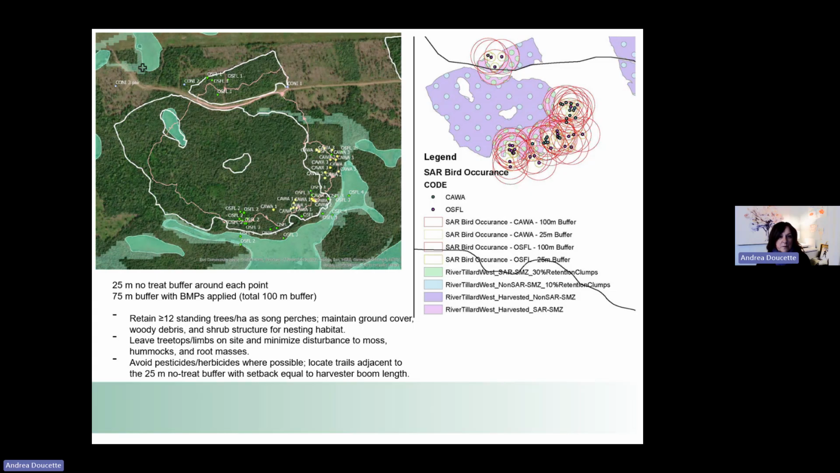You can see the map on the upper left corner. The OSFL is olive-sided flycatcher locations. CAWA is Canada warbler. I think there are a few other ones there. But those point locations are actual locations of either seeing the bird or hearing the bird, maybe seeing a nest, whatever it might be. And then we get that data back from Cindy.